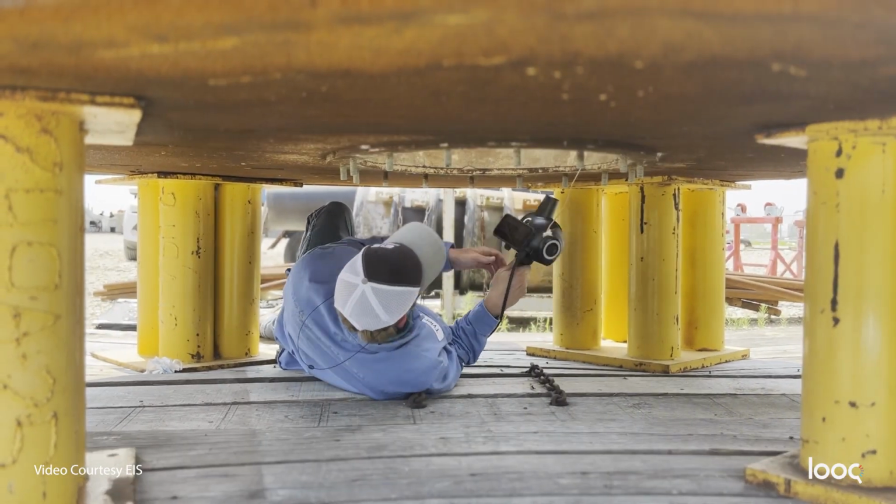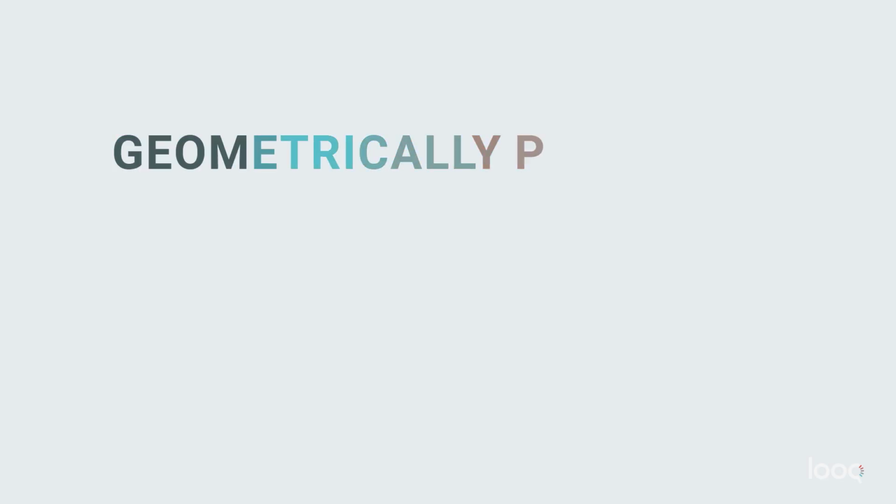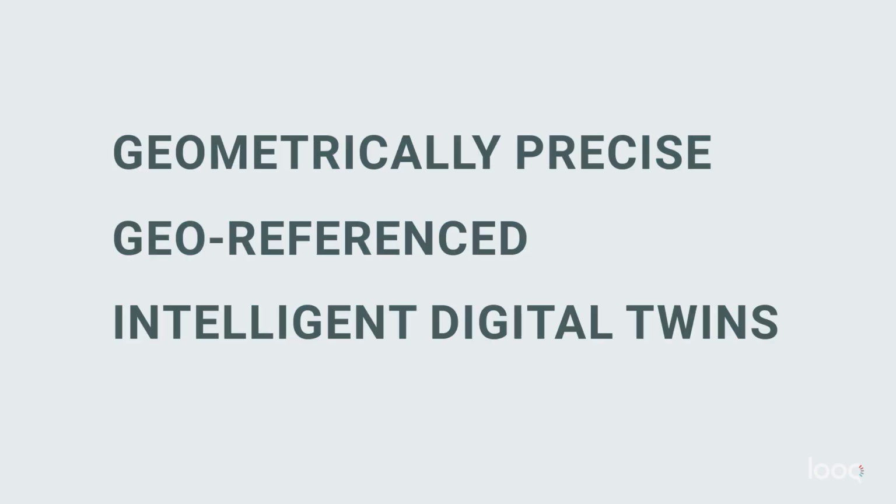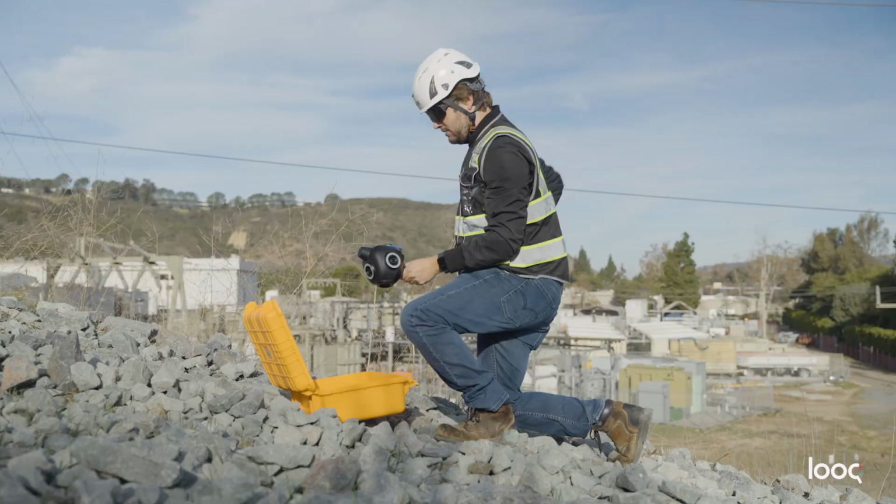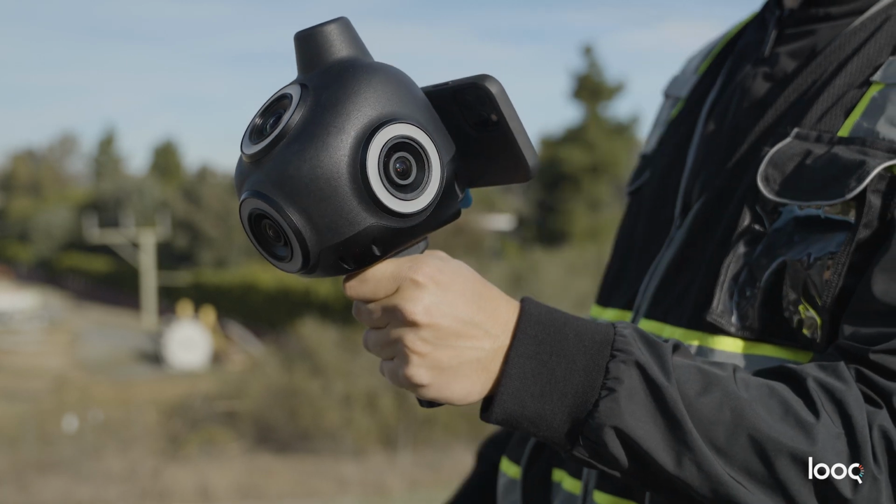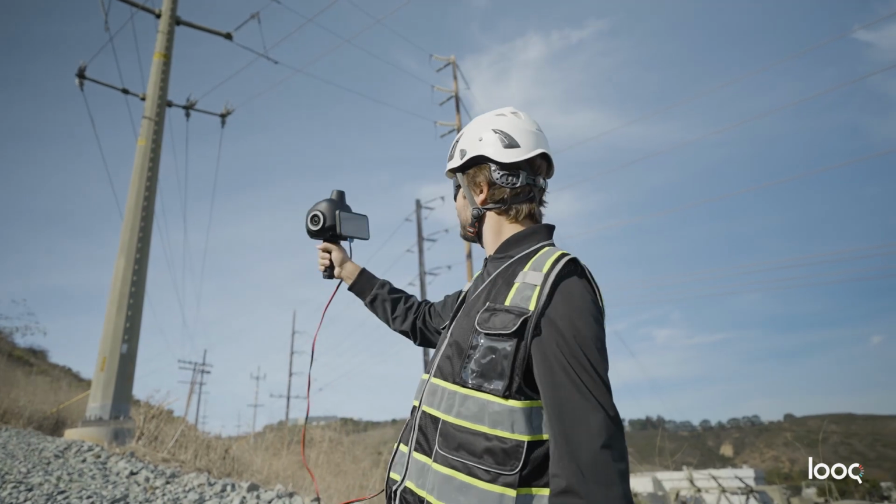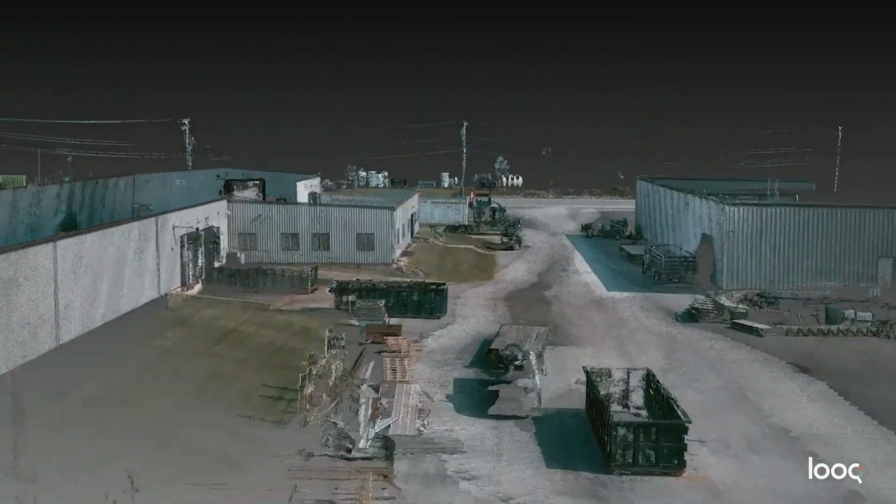Leveraging AI-enabled workflows, we simplify the process of generating geometrically precise, geo-referenced, and intelligent digital twins. Users can improve field workflows and field crew efficiency, improve project timelines, and better manage margins, get survey-grade accuracy, and improve inspection and maintenance workflows.